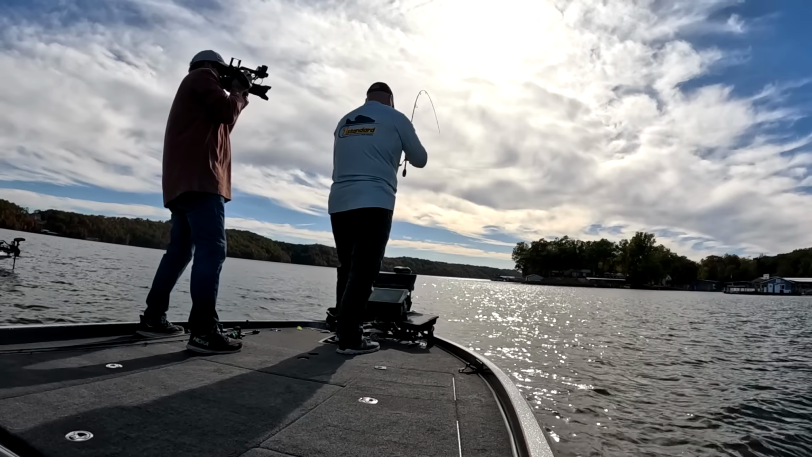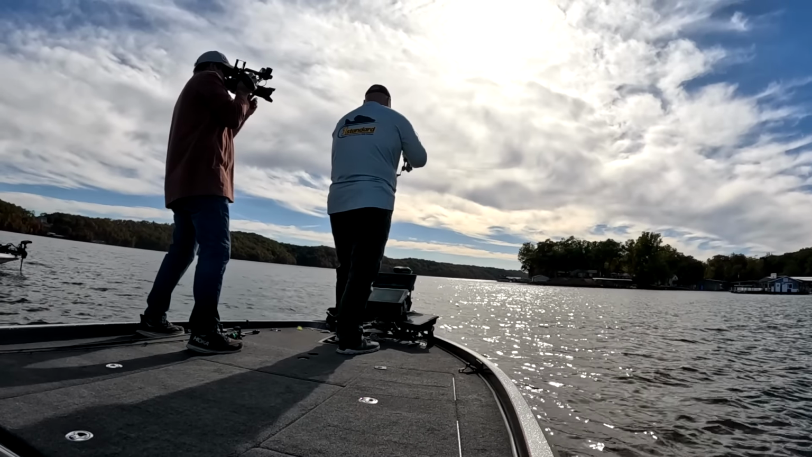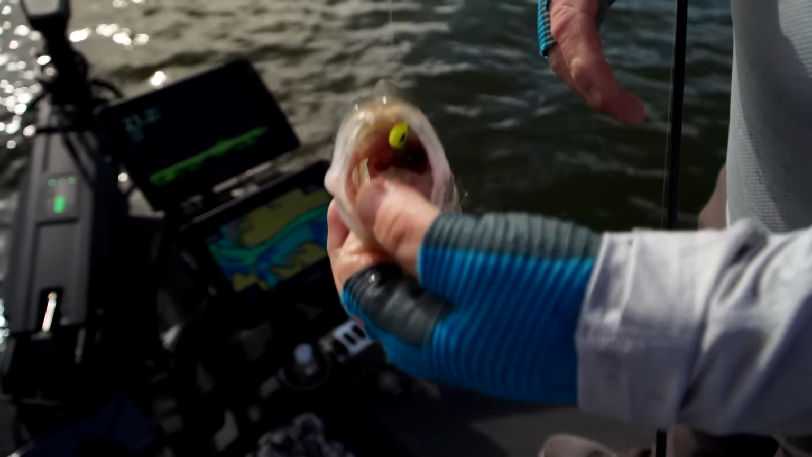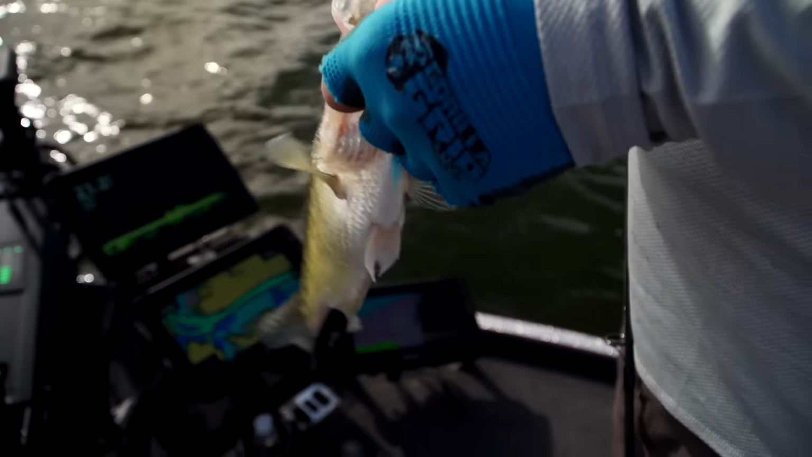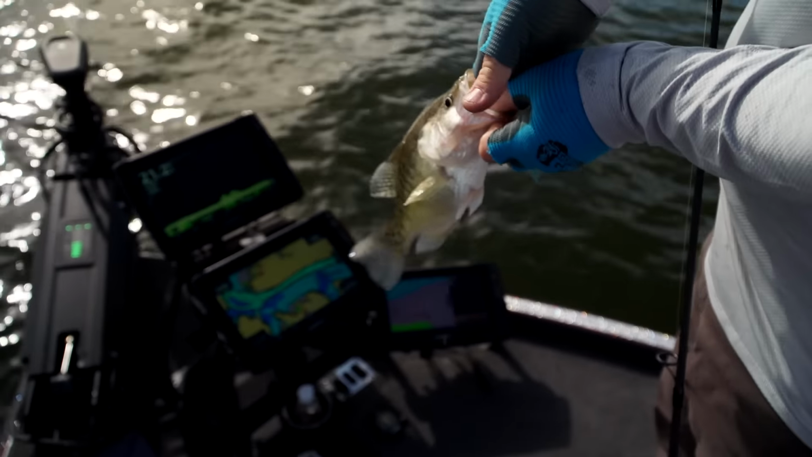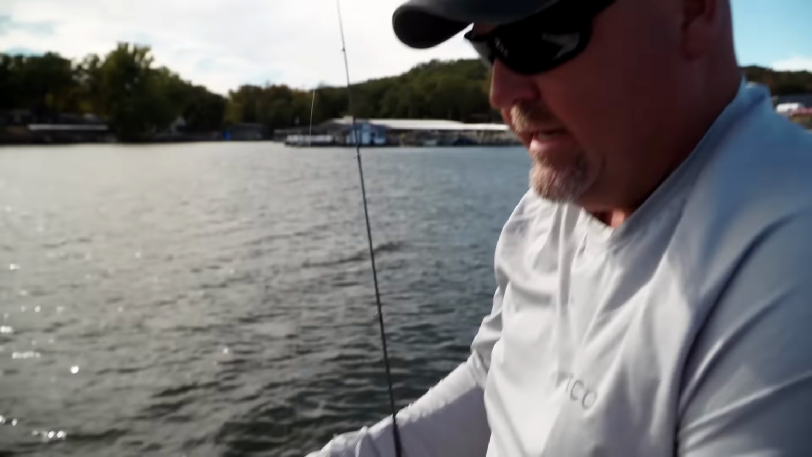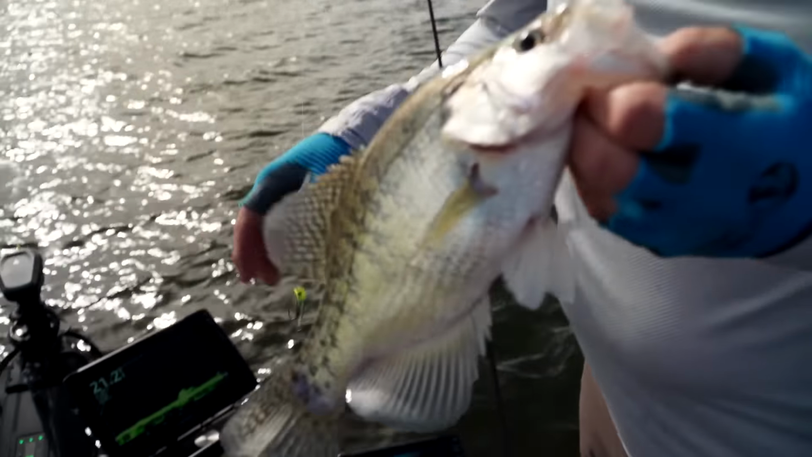Now there's a nice one right there. This is the Minnow 1 from 1Standard. You can see there, that's eating it right there. The better off you are with the way that fish eats the bait, the more convincing it is to me that he really liked it. When you've got to dig it out of there, that's a good sign.